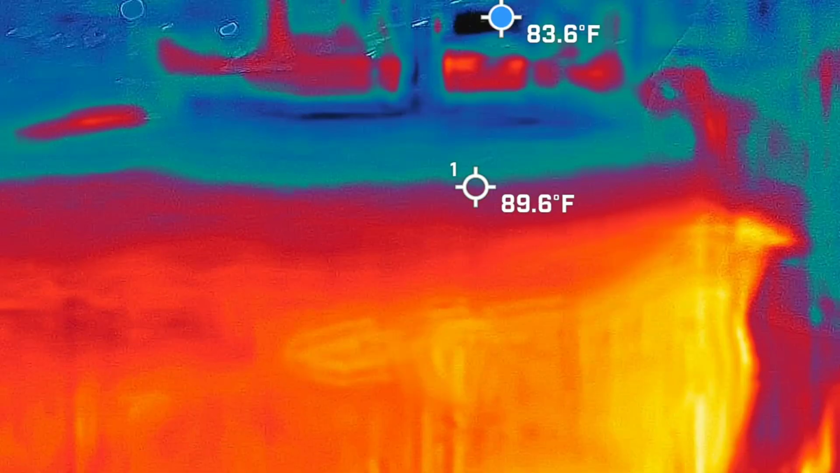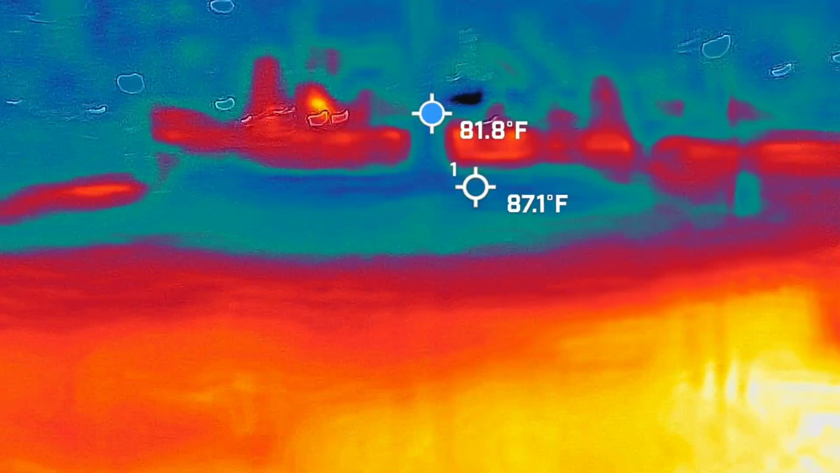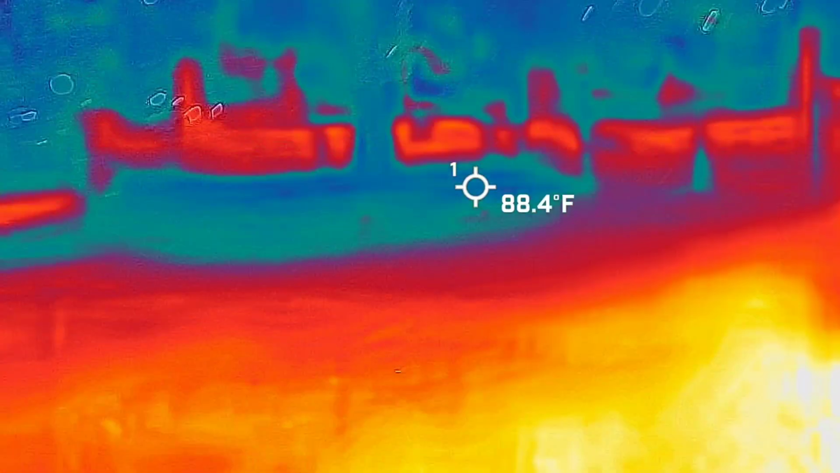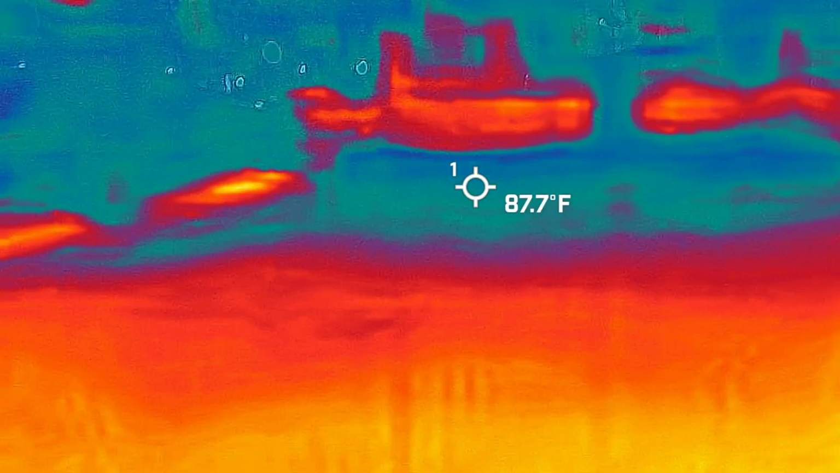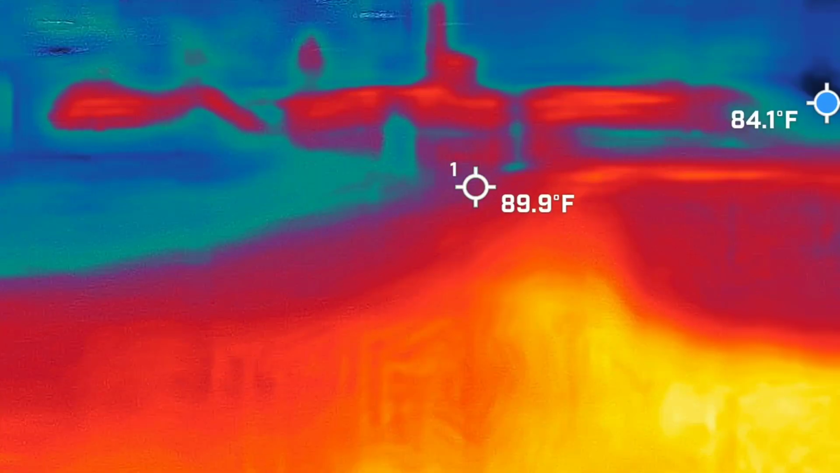Those are not crosses, just so you guys know. Those are earthquake bolts. If you're not familiar with those because you're not from here, they're turnbuckles. They go all the way through the roof, and in the event we have another earthquake like what we had in 1886, which we have not, then you can turn those turnbuckles. It tightens up the building so it doesn't incur any further damage. It's a great idea, but it just doesn't work, Chris. I know you're nodding like, yeah, that's really cool. It doesn't work.